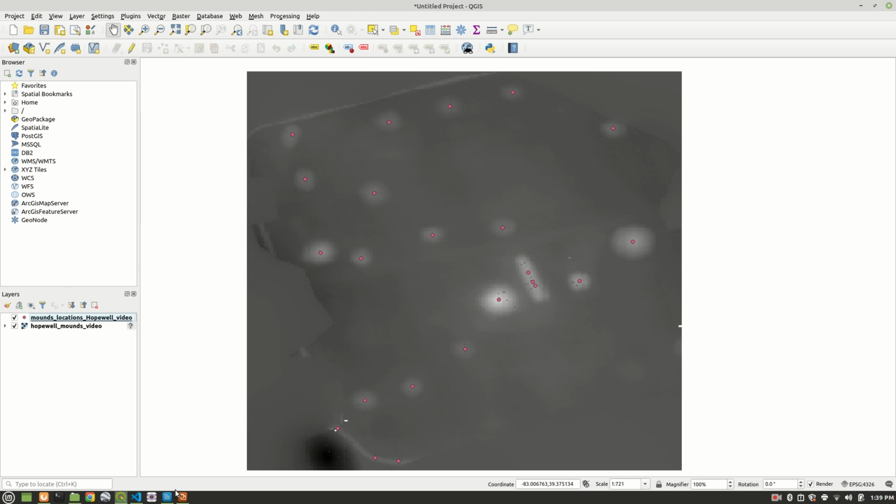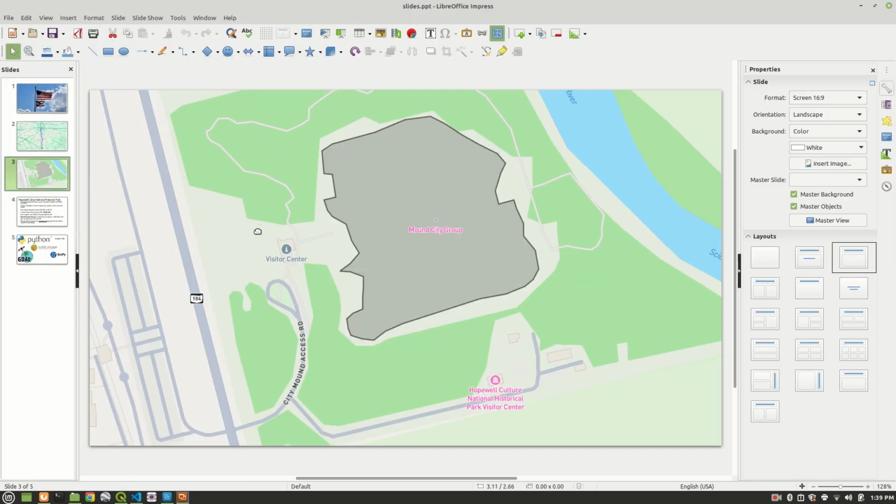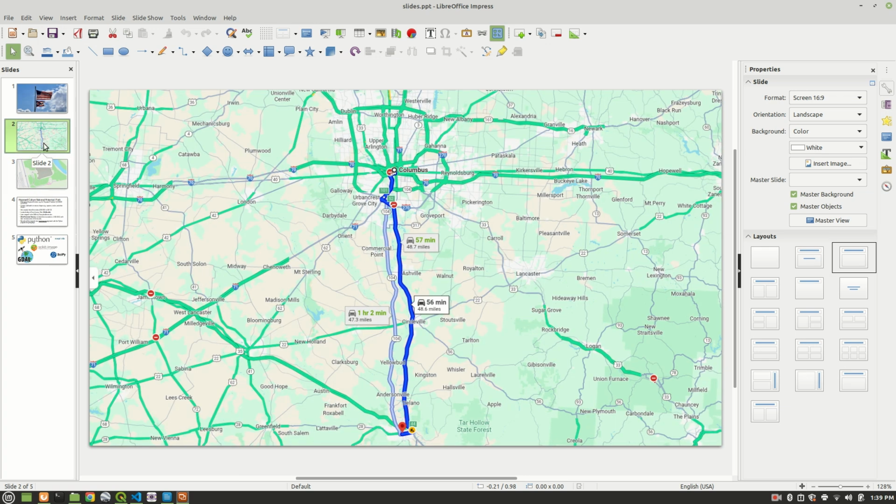So we mapped the mounds in the Hopewell city group in Chillicothe, Ohio, and we'll see what else we can do with the local maxima and local minima functions, similar things like that, maybe in a future video. But for now, I'm going to close this out.